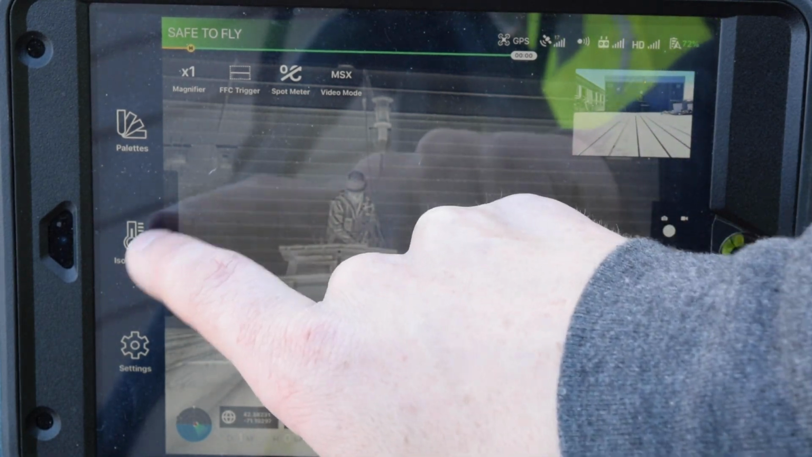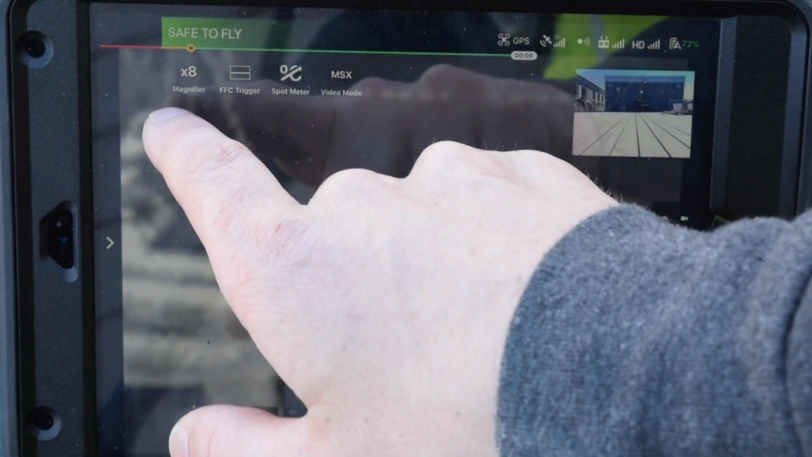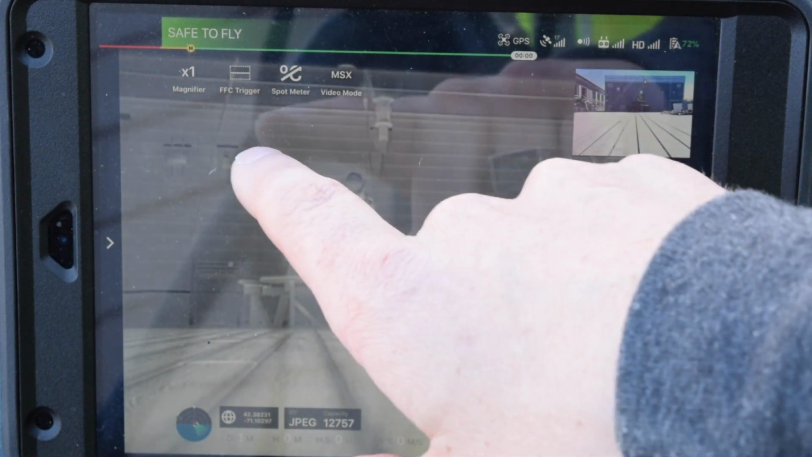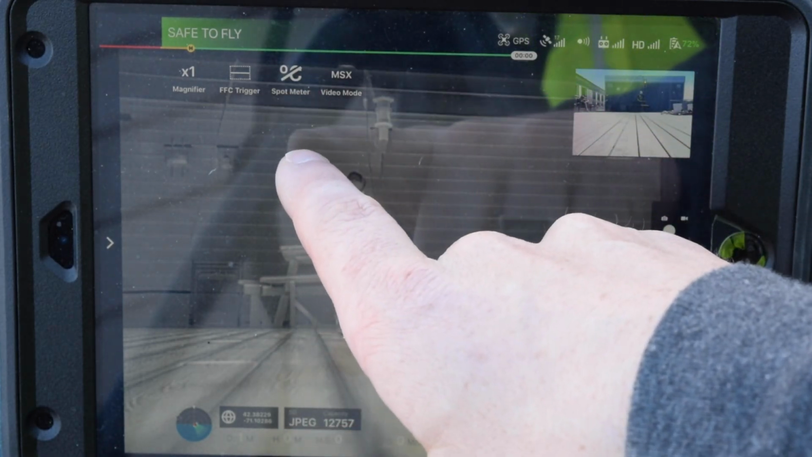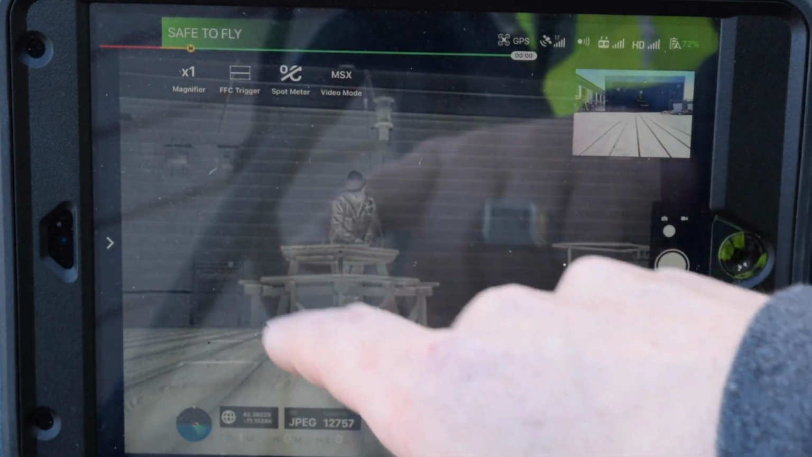I'm also going to walk you through some of the settings up top here. There's magnification. We actually just want to leave that at 1x. So while you're flying, keep it at 1x. That's also going to make it a lot easier for post-processing later and not getting confused on where your photos are. Spot meter, we can turn that off. We can keep the field correction as it normally is.